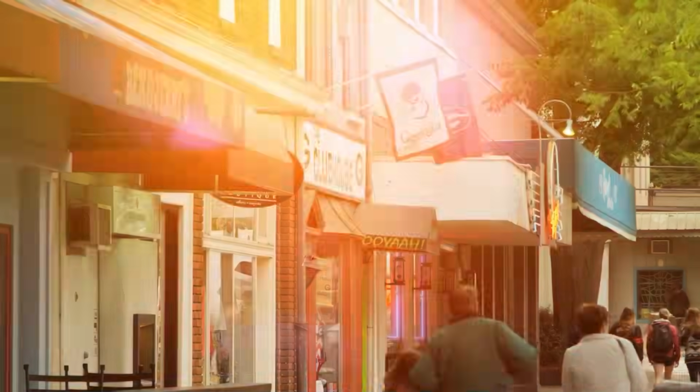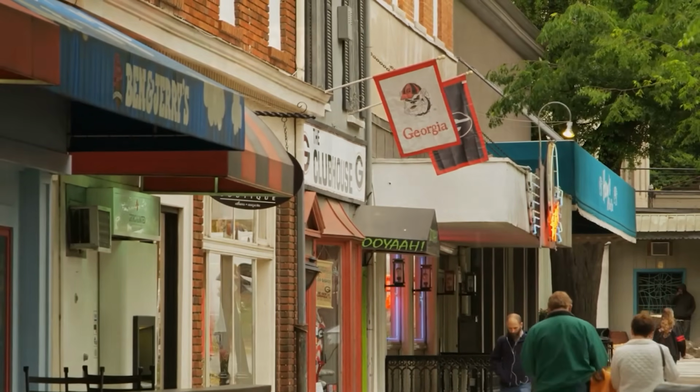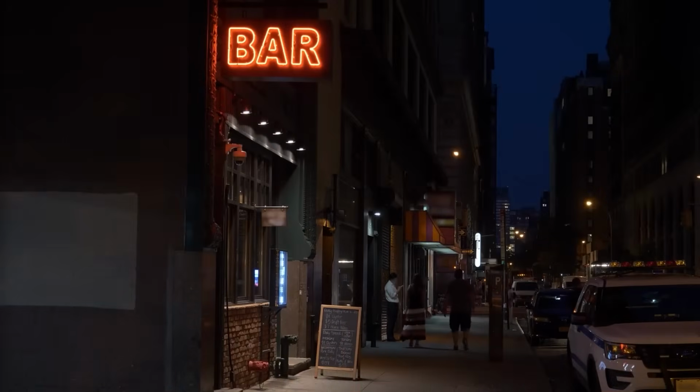Number 7, Montana Grim Reaper. This one comes from a user, and they say, my grandpa lives in rural Montana, and one day, one of his friends from town came into the local bar looking completely shaken.